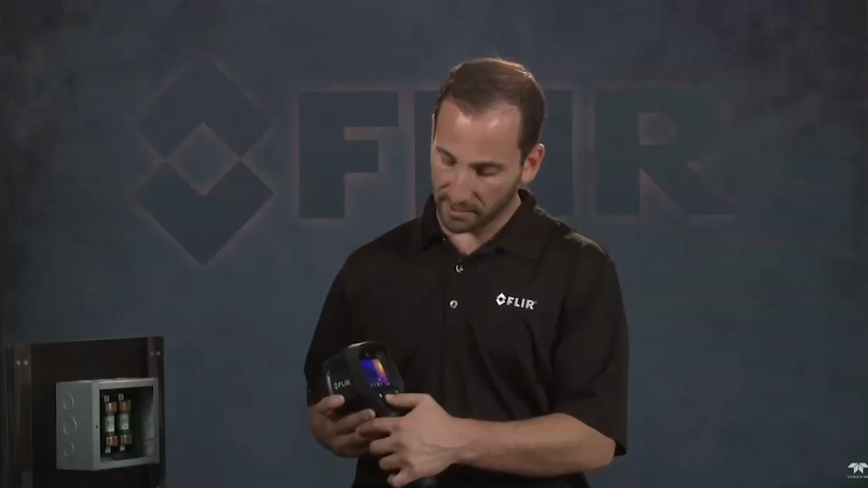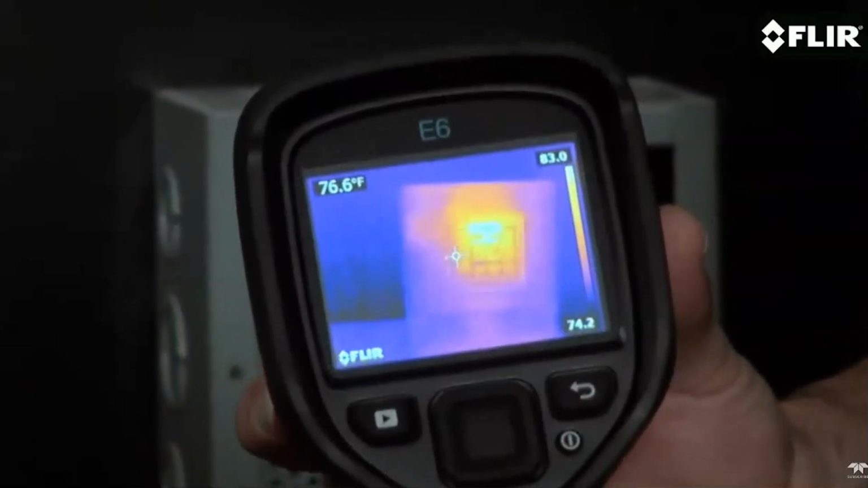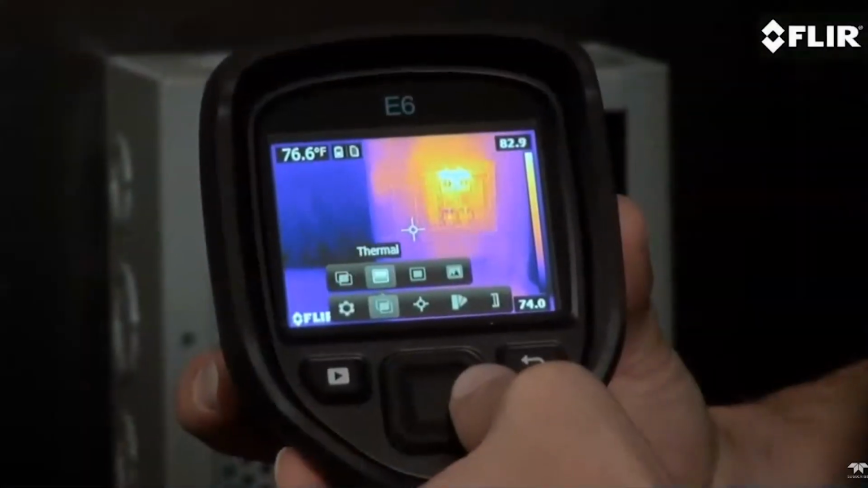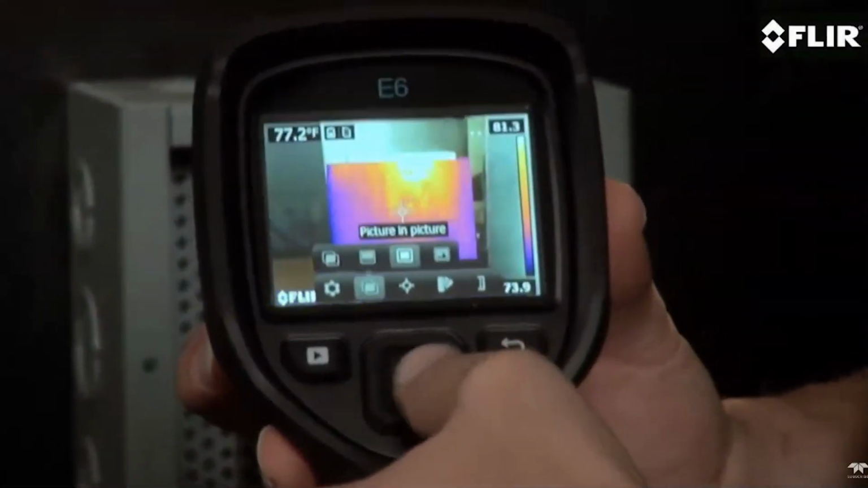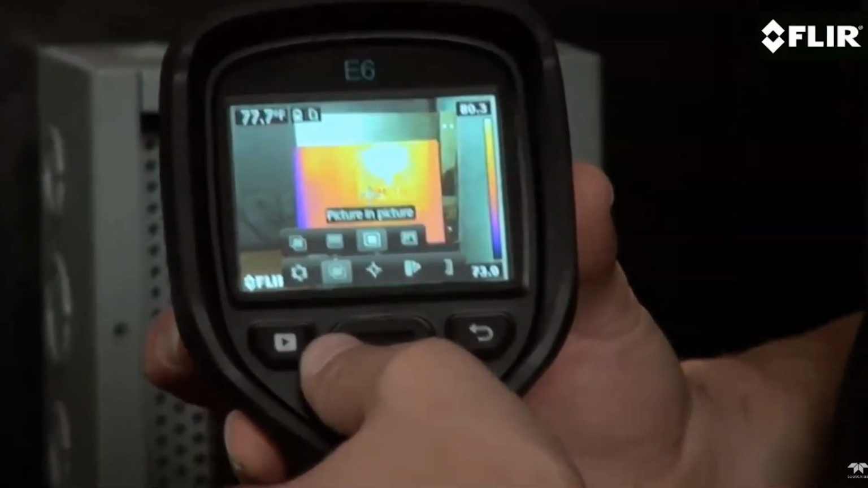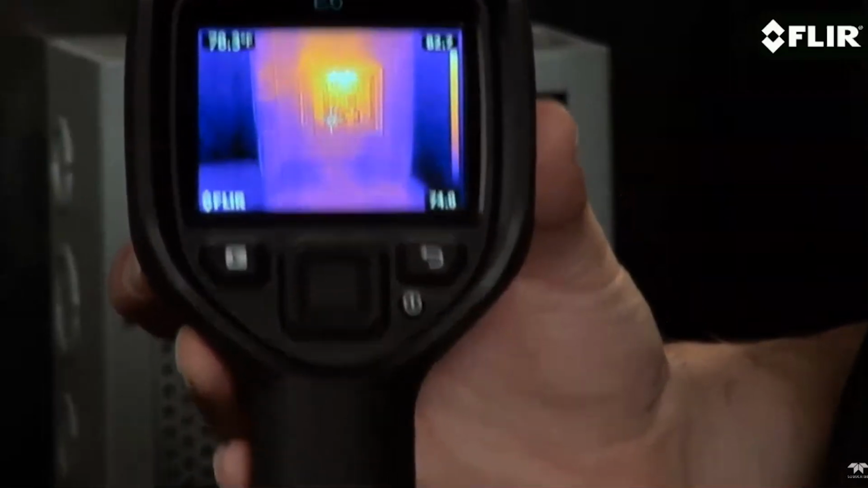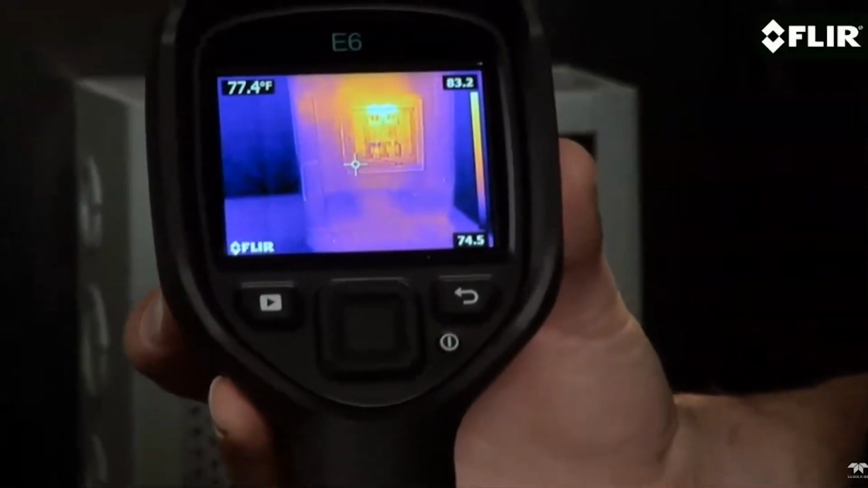Or you can use the center spot measurement to accurately measure directly in the center of your screen. Plus, the E6 gives you an isotherm mode that instantly alerts you to temperatures above or below a set threshold. Choose thermal only mode, the visible image, picture-in-picture, or MSX that enhances the thermal image with the visible details you need.